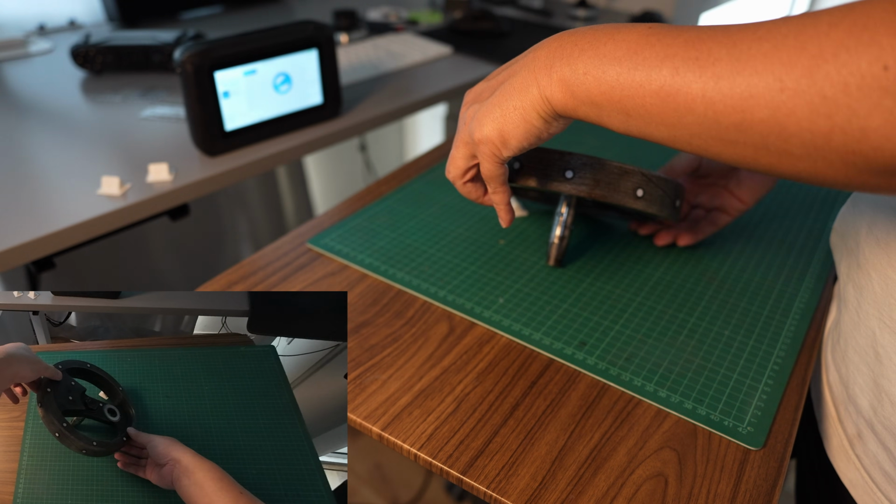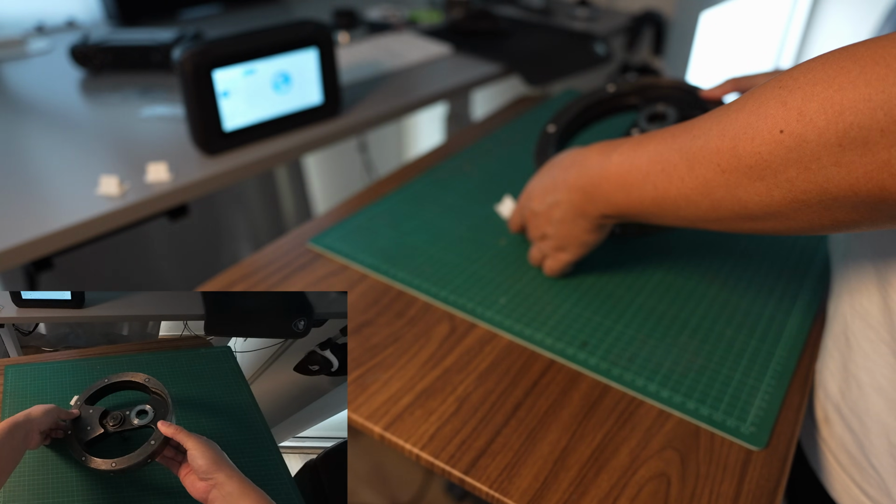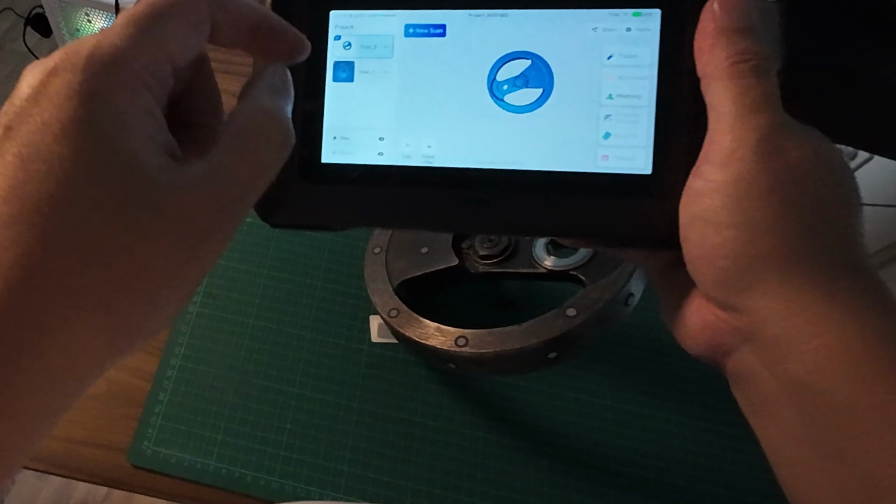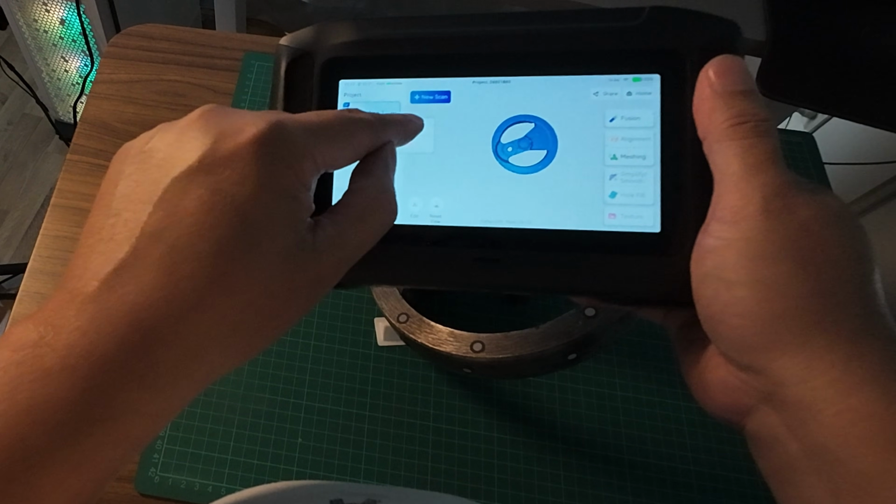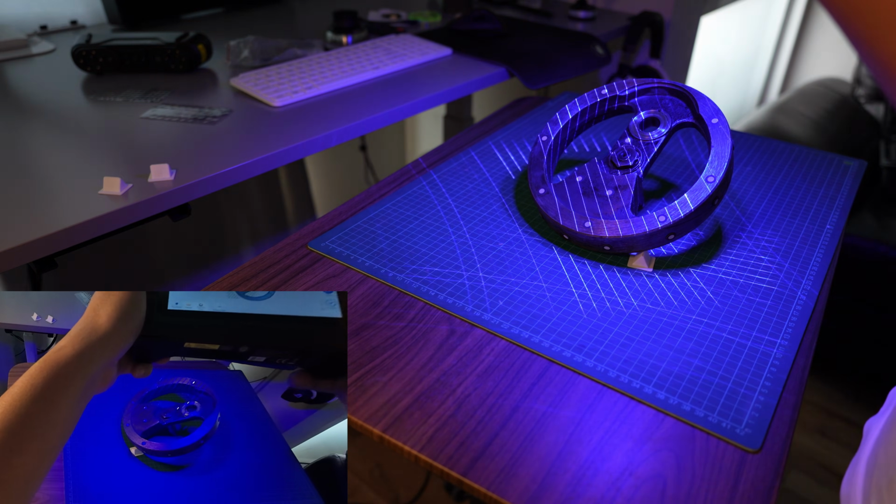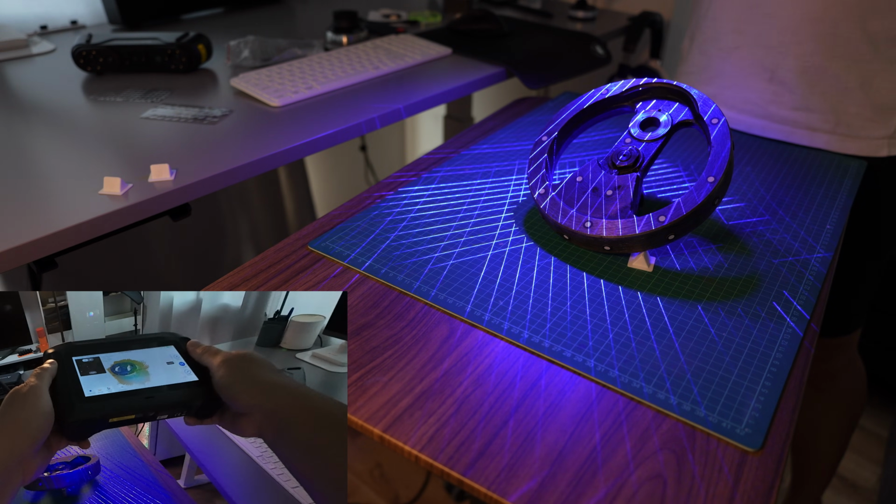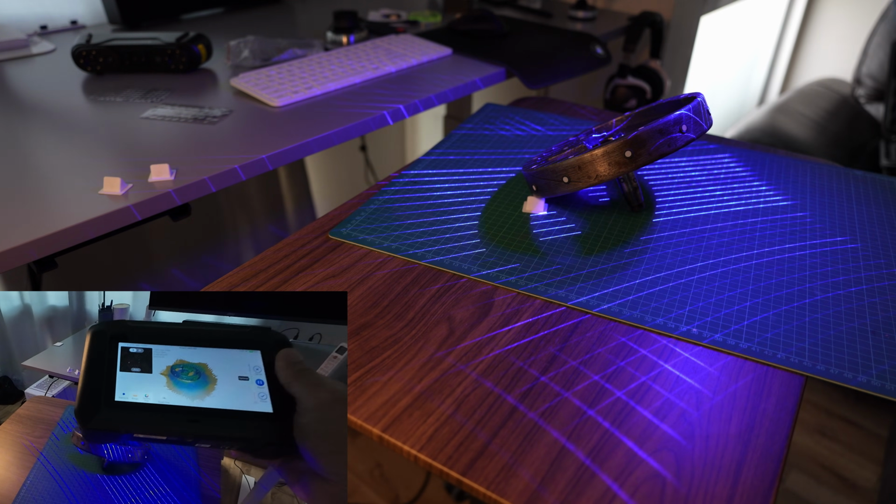Okay, next I'm going to reposition the flywheel so that I can scan the bottom side. I'm not making a new scan. I will use this function called continue scanning. And it will just start where you left off. That simple. This is the reason why I don't use external markers in this scan, so that I can do continue scanning in different positions.